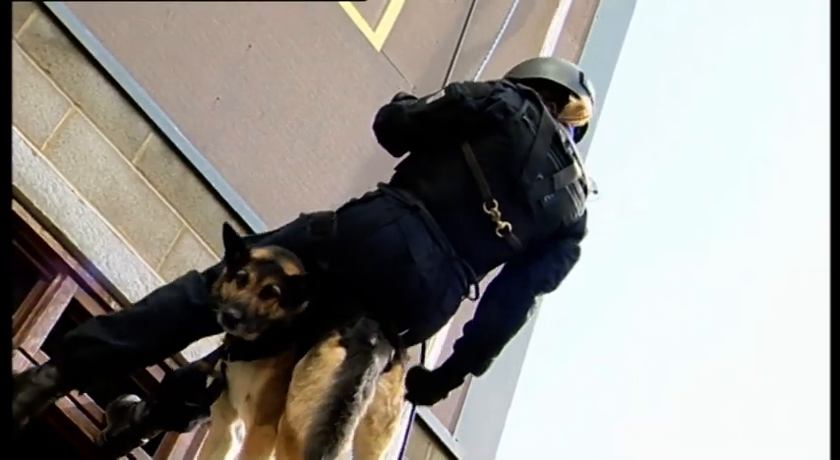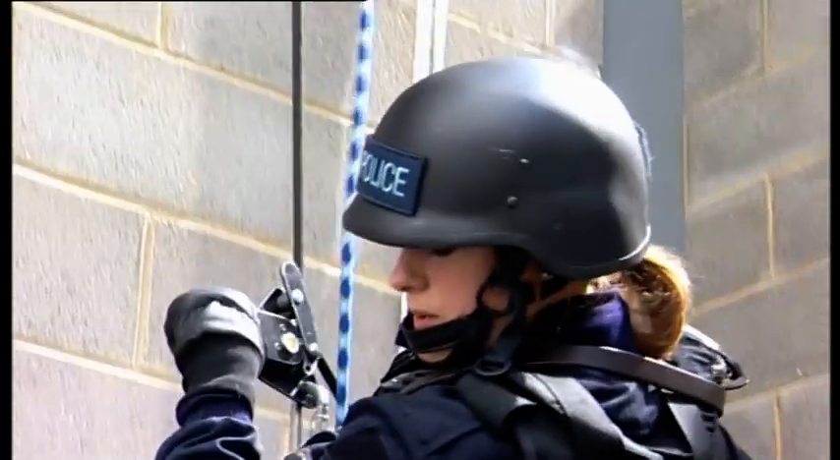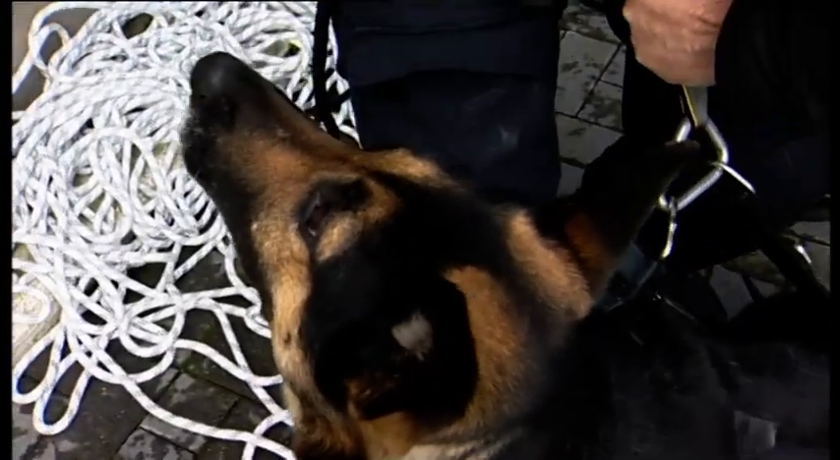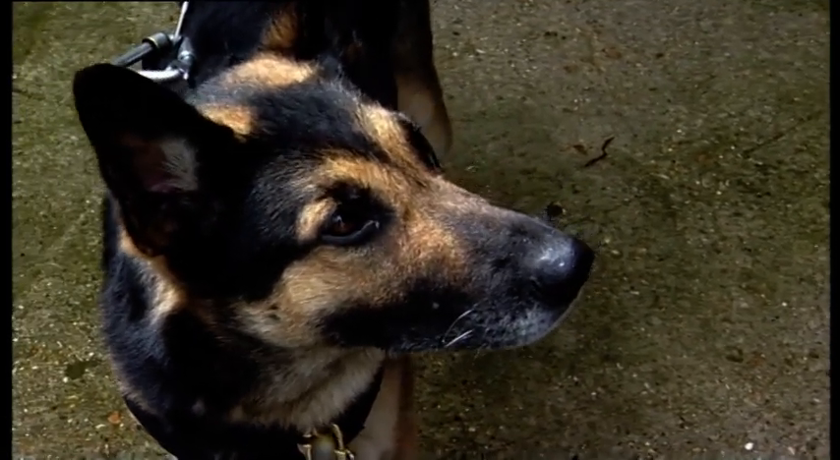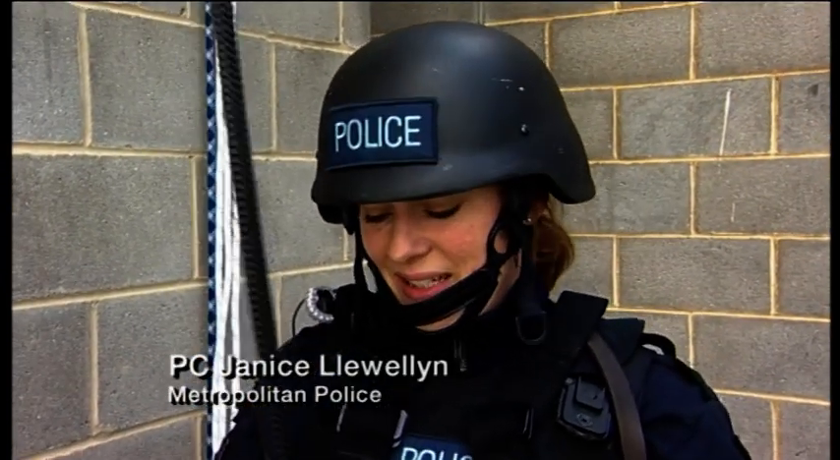That's what he's been trained for and bred for, and spent all the years training him for, and I'm hoping that when he does get in that situation, he's going to do the job. He's going to save a life, perhaps. He loves it, I think, yeah. He likes to be part of the team and to be involved in everything that's going on, so when he's up at the top, he just can't wait to jump off. So he's never appeared to dislike it to me, so he seems quite comfortable just hanging there.